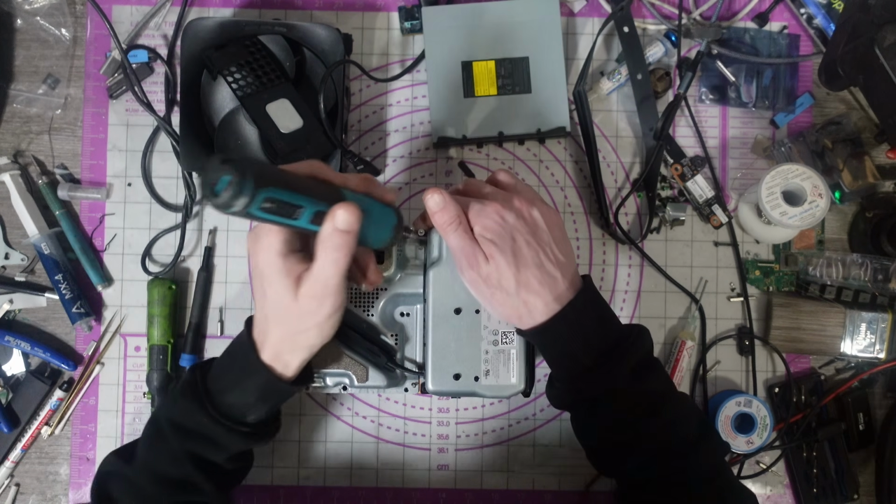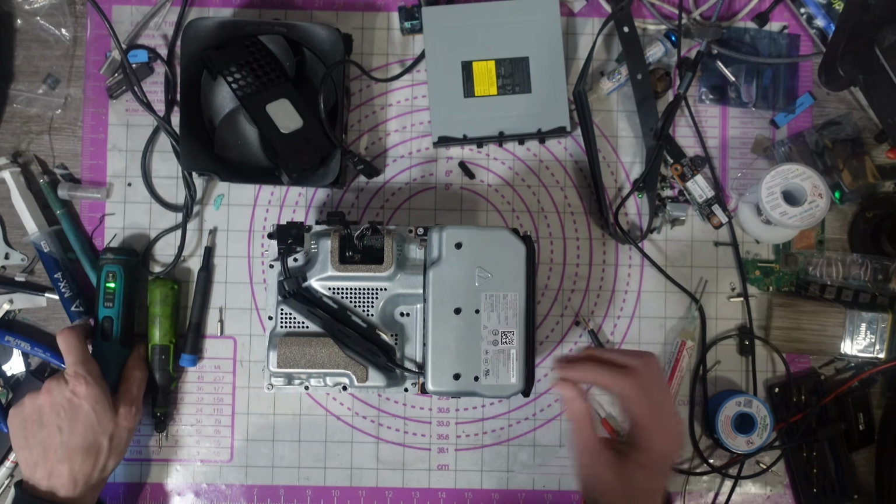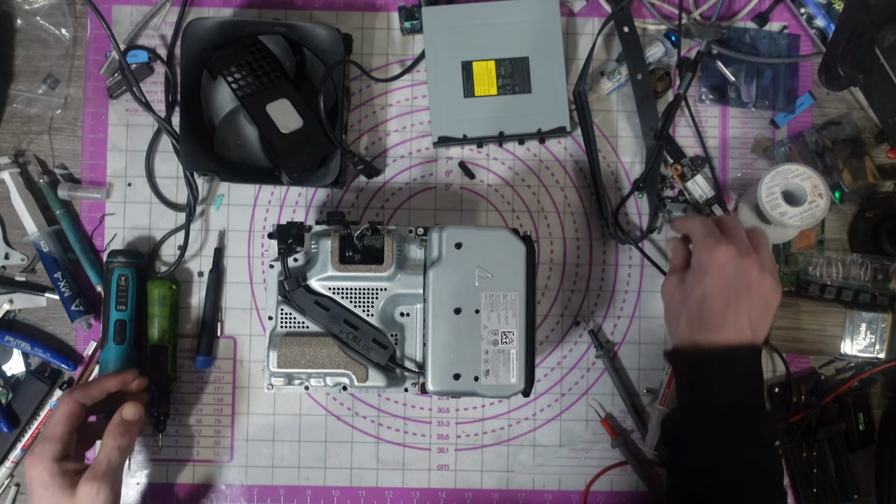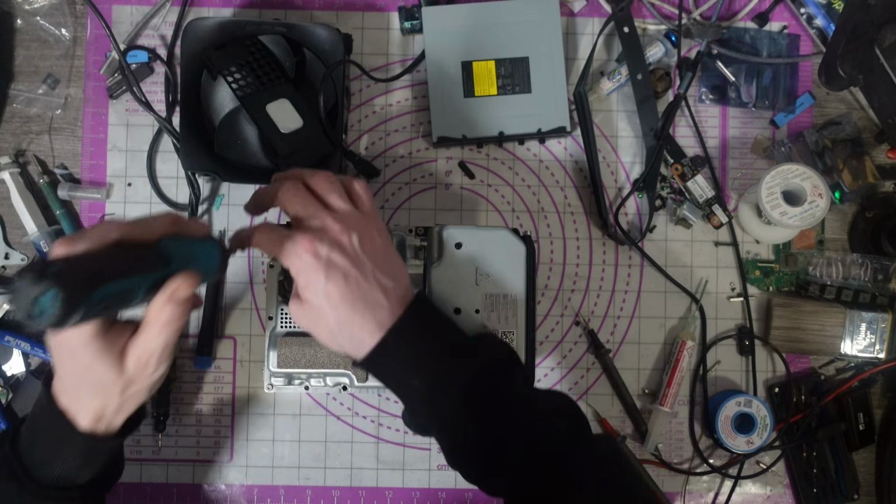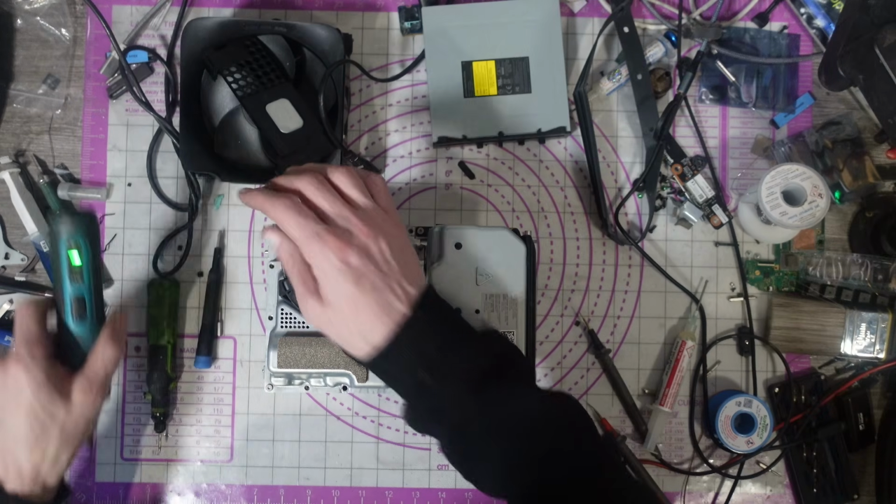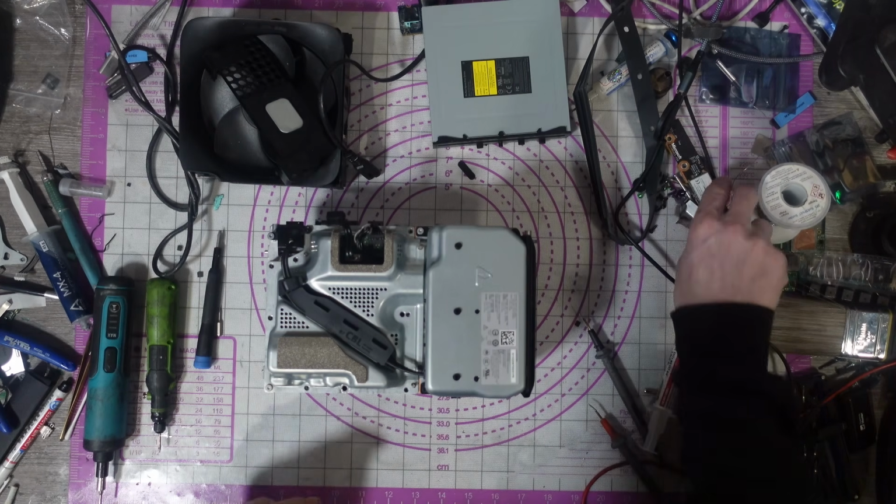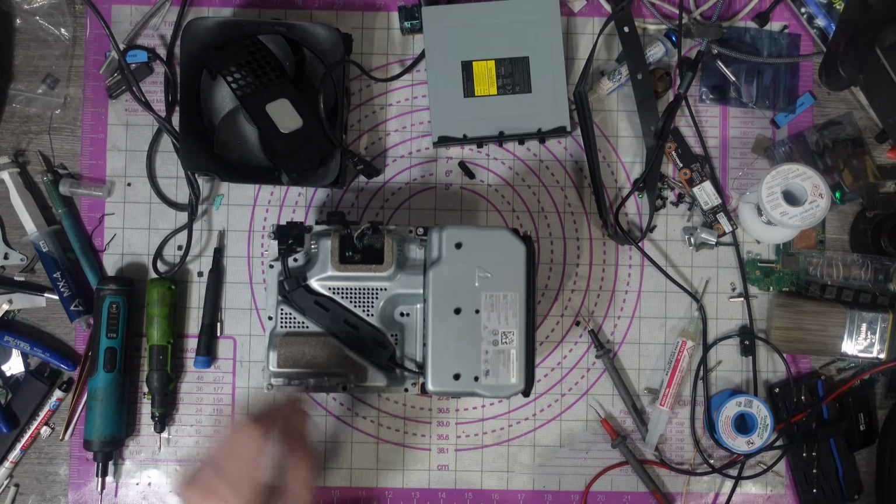Actually, I'll tell you what I'll do. If this does end up coming back under warranty, I'll leave a comment and I'll pin the comment. I can't say for sure whether it will or not, but all I'm able to do here is send it back to the customer and hope. I'm going to stress test this again. I'm going to get my kids to stress test it again, for probably 2 days this time just to make sure. But we'll see anyway.